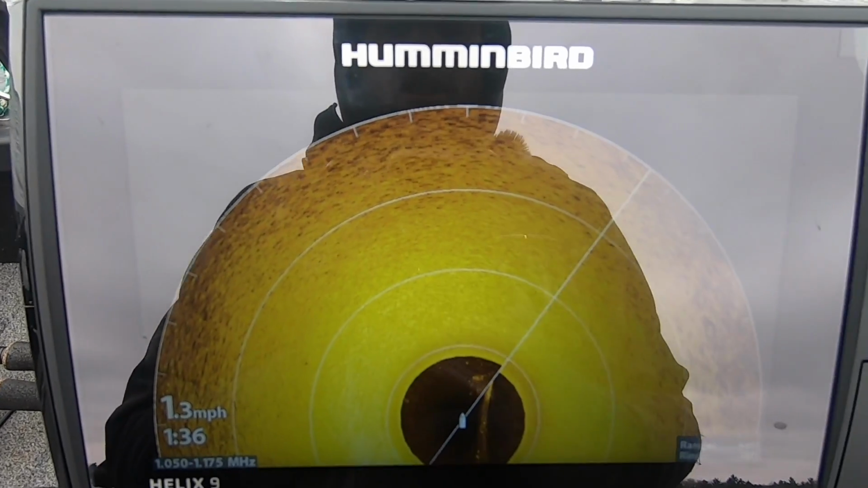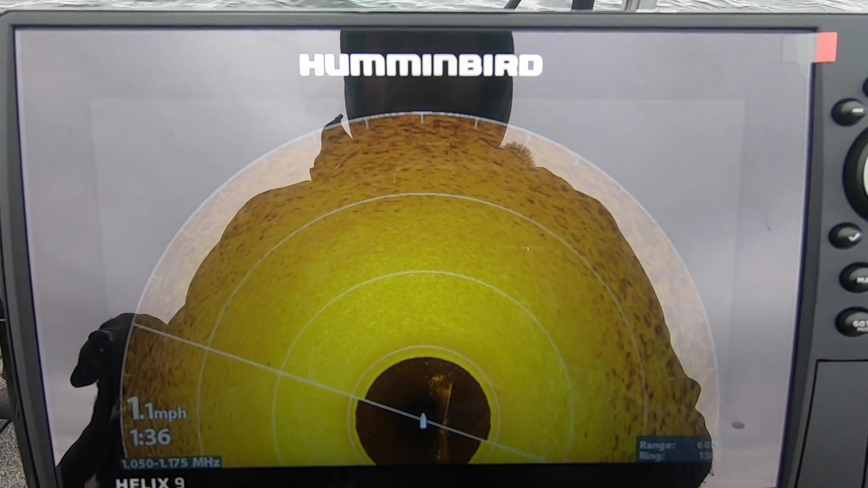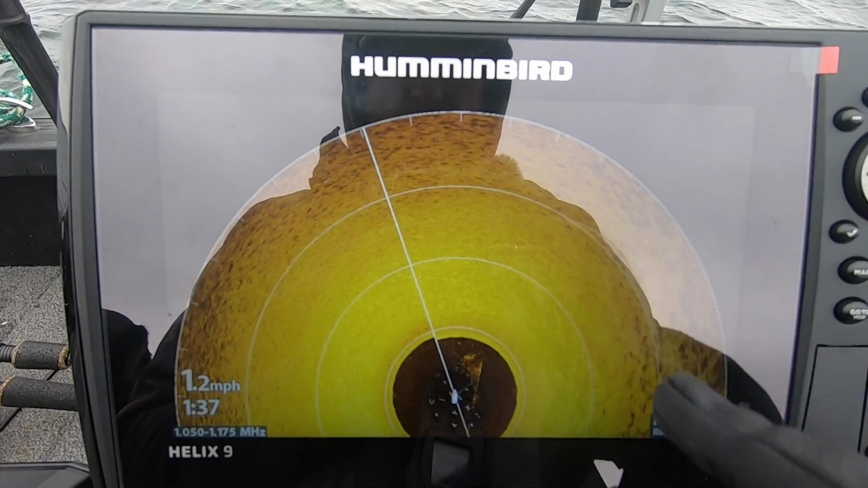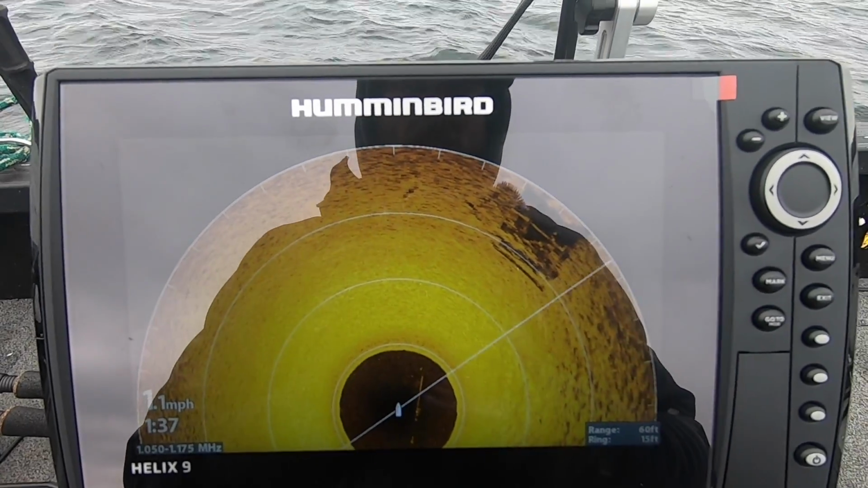Now, you would have no idea this crib was here if you weren't running this or didn't already know where it was. And you should shortly be starting to see it here, one of these times it pans around. And like I said, one thing I'm noticing is that you obviously get a fuller screen if you go to this type of setting. So right here, here's my crib.